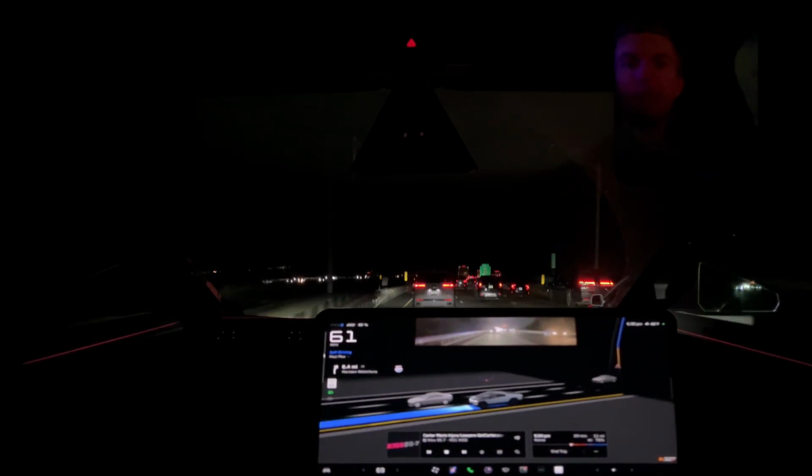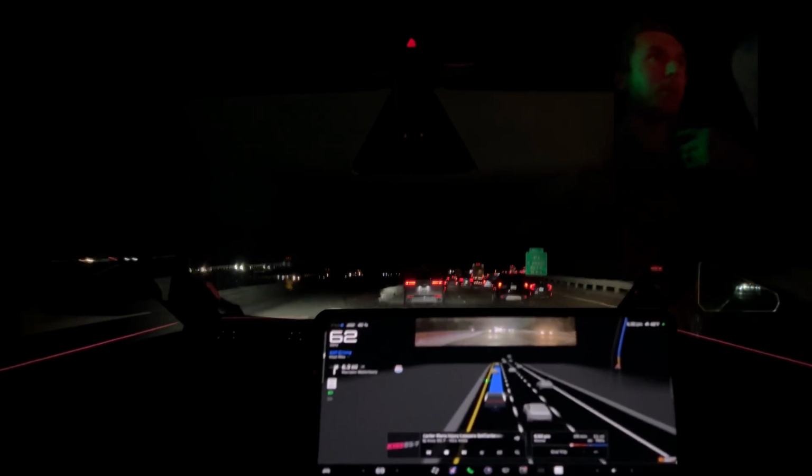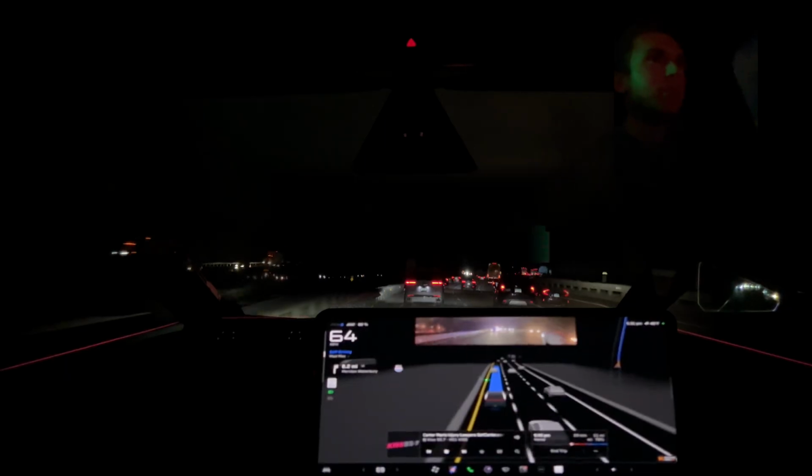I'll have to review the rear view here and see if we see anything. And hopefully it's really dark right here. Hopefully you guys can see me with the new 1X lens, which I think has better nighttime performance.